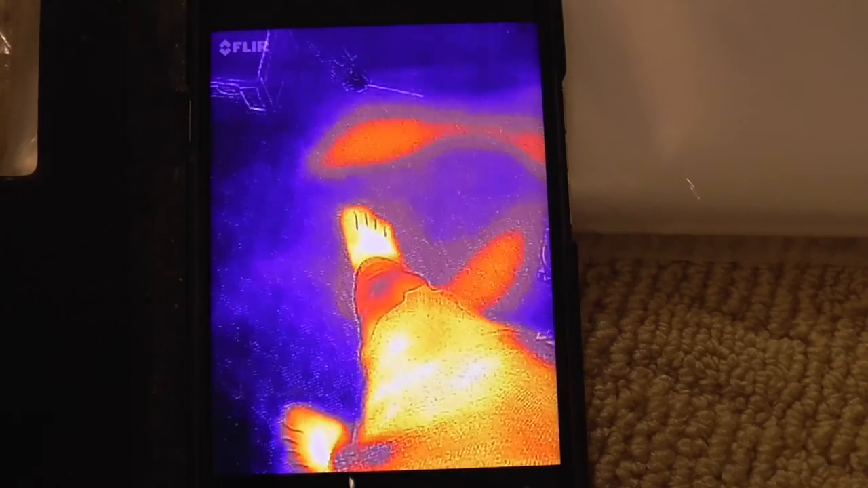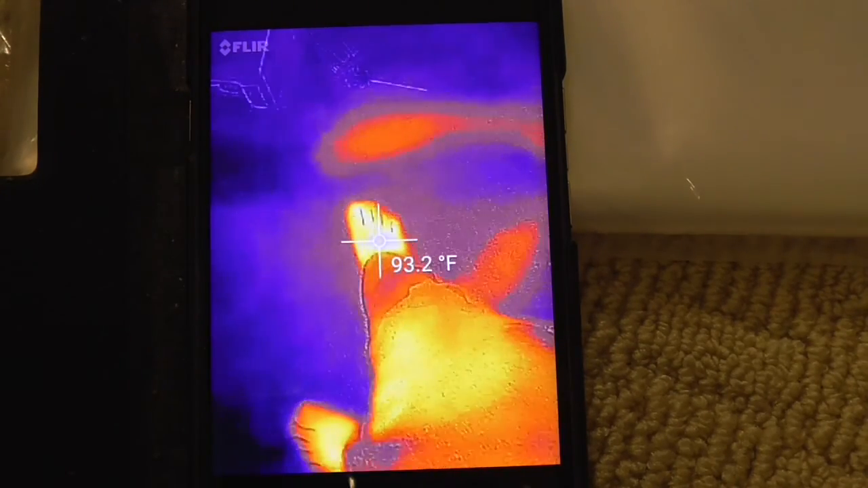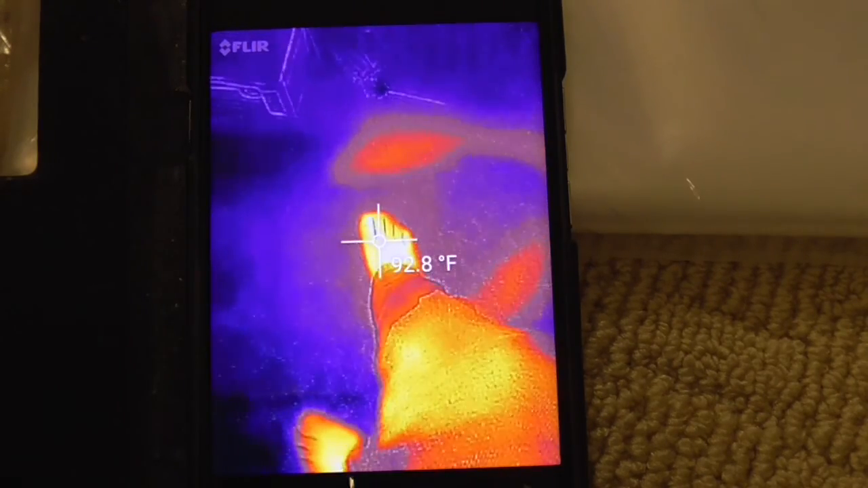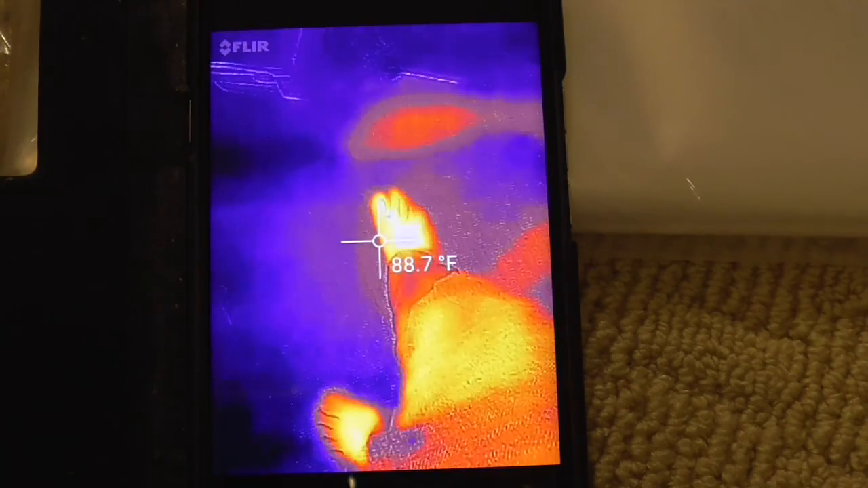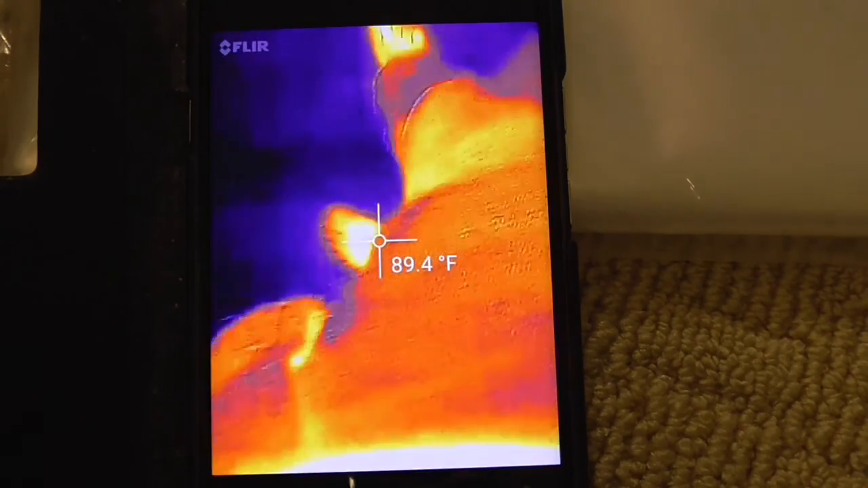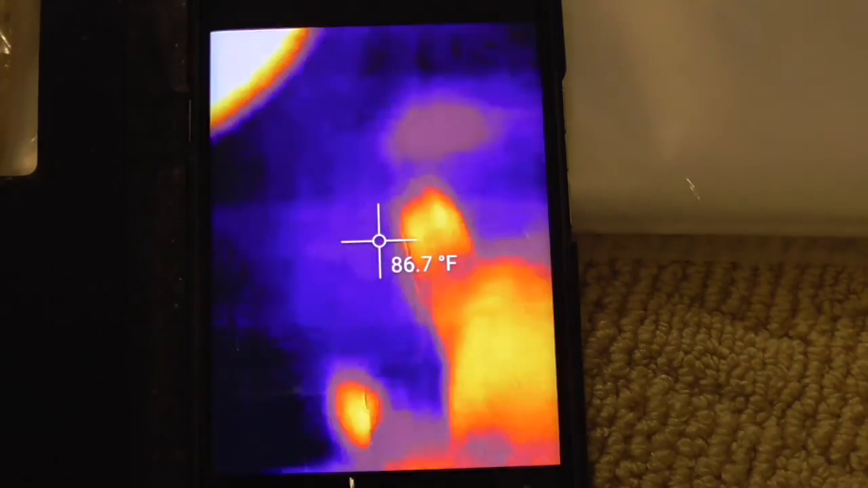This is my first recording with the FLIR unit. We're looking at my feet. Alright, so I've got the temperature setting now, which you cannot do while you are in the middle of recording. It shows my foot is 92.8 degrees. You can see there's a lot of heat on my knees where I was just on the floor. And those are my jeans. Let's see what else we can look at.